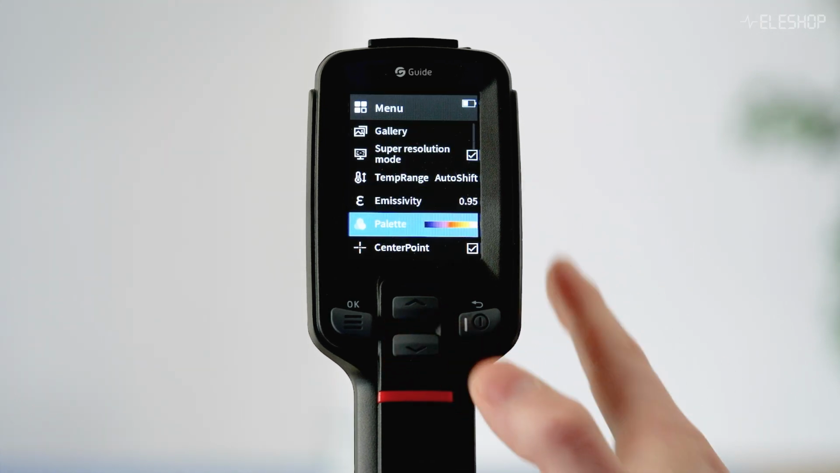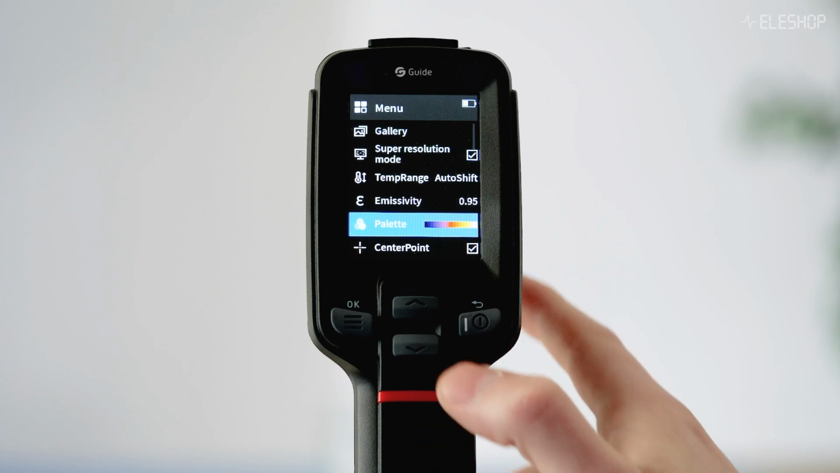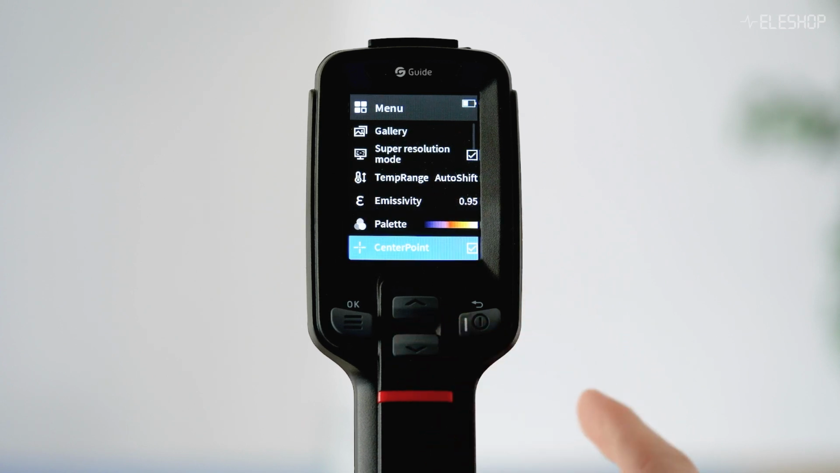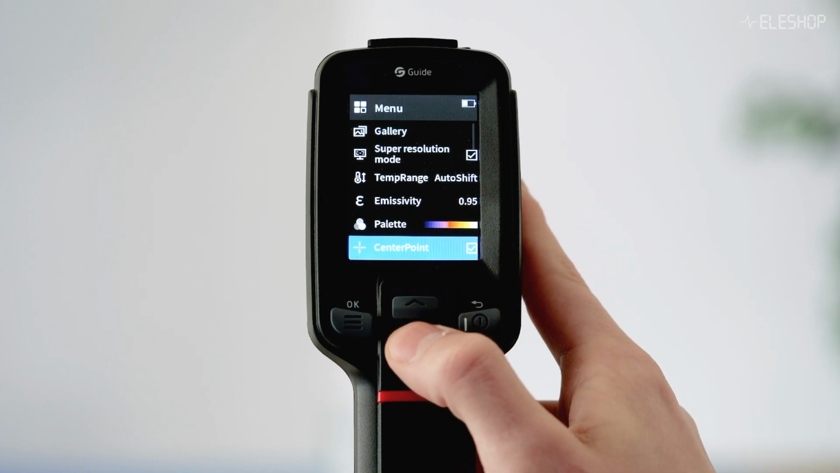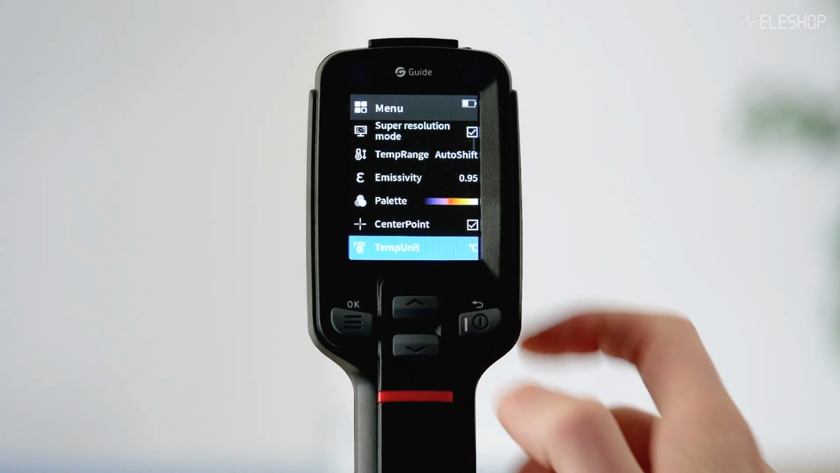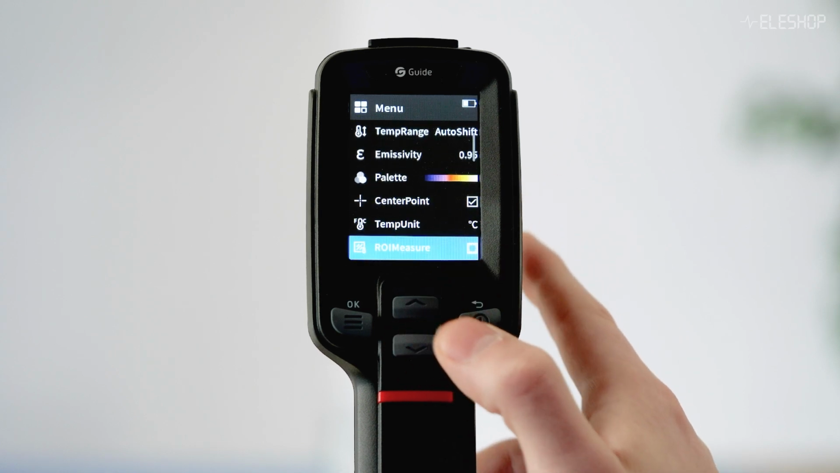This is color palette. It lets you choose how thermal images are displayed using different color schemes. Here you can enable or disable the CenterPoint. This is also where it does a measurement, so leave it on enabled. Temperature unit, Celsius for us.